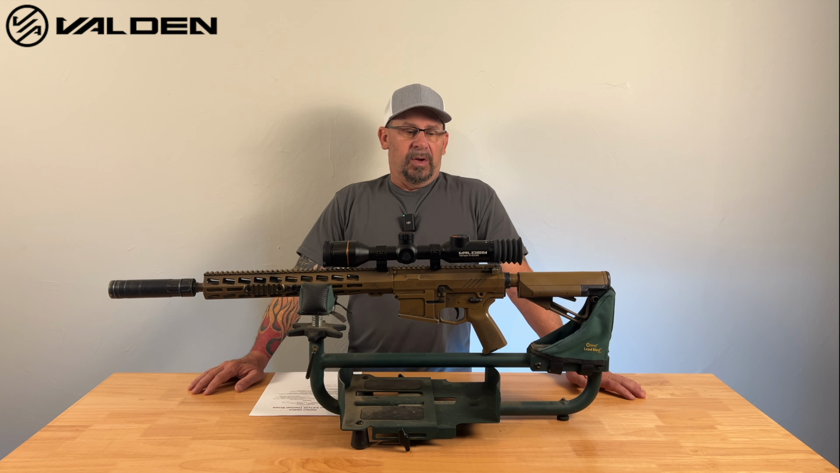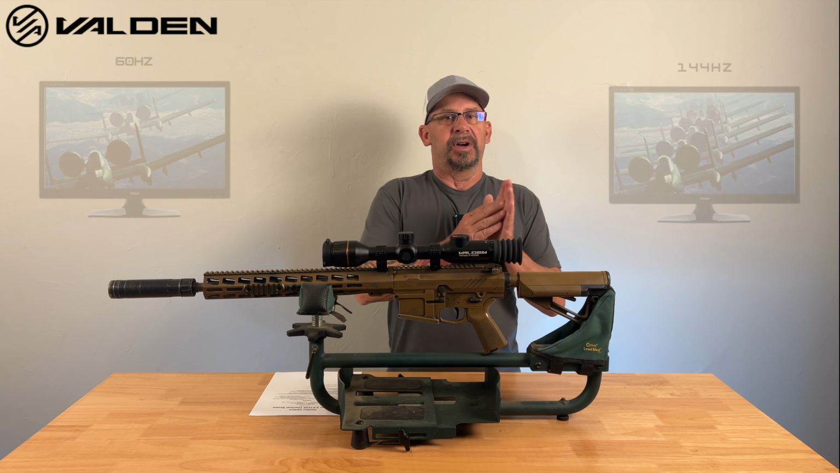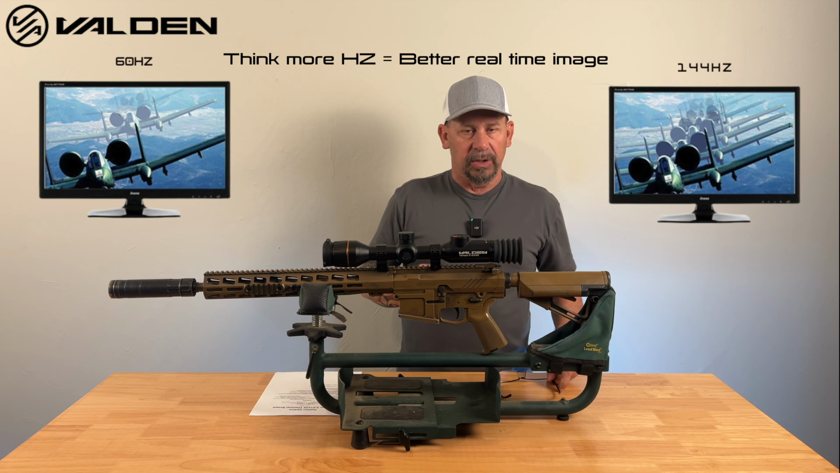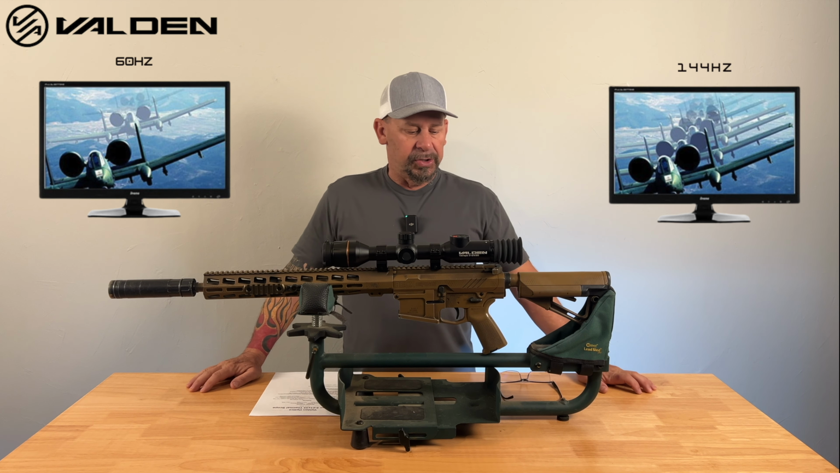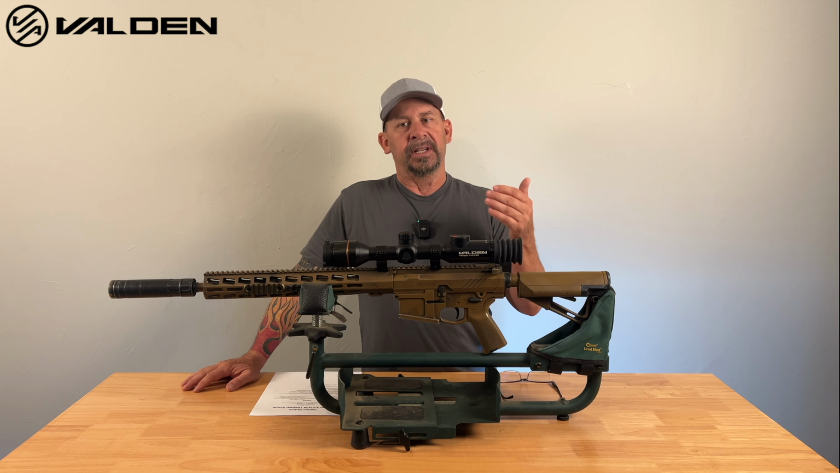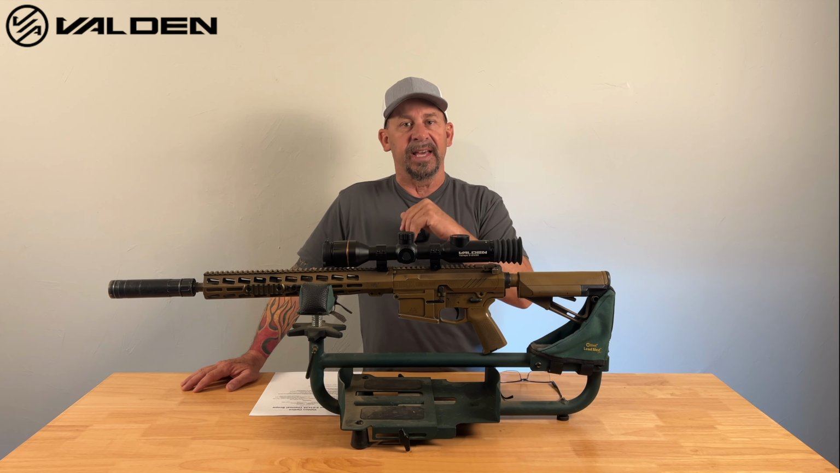So what does that mean as far as your processor? 50 hertz processor means that the processor is processing faster and faster. So a lot of times with a scope, you guys will look through a scope and you'll get that click and that pause when you're looking through the scope. Well, that doesn't mean something's wrong with your scope. It's just auto-correcting itself for different temperatures and humidity levels. It's resetting that picture.